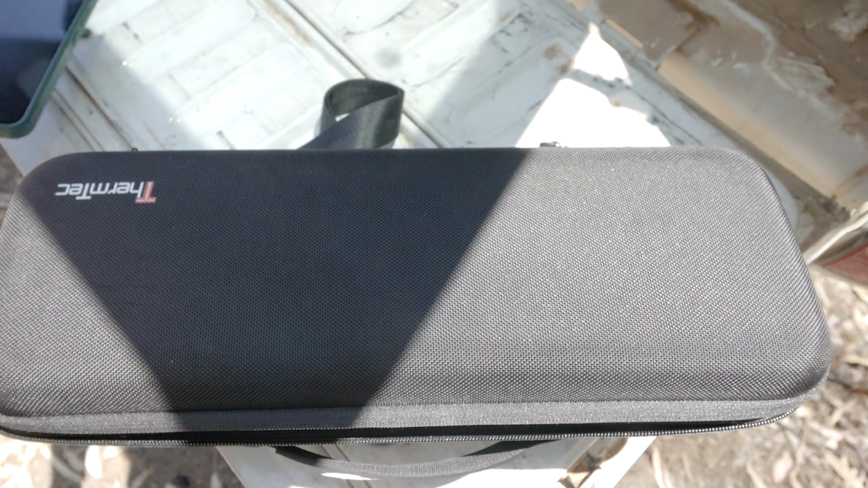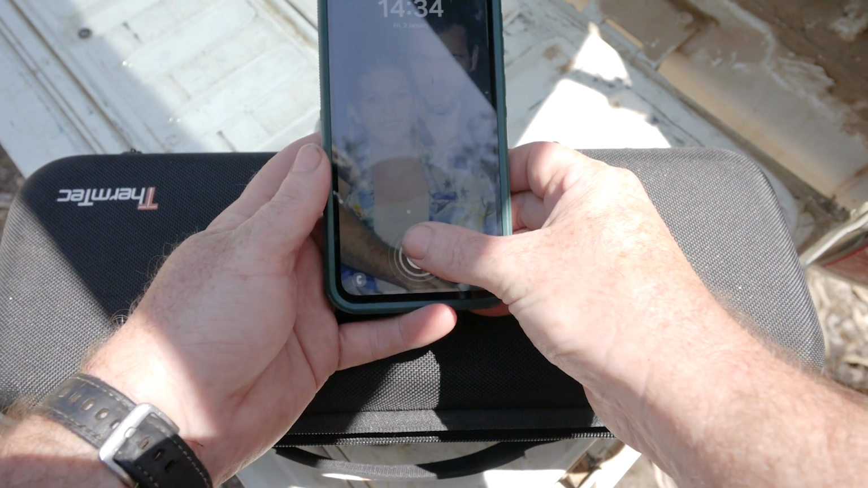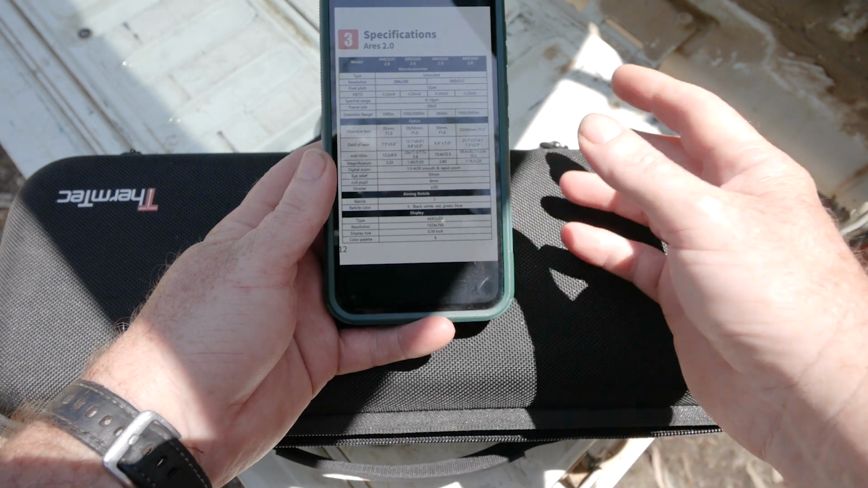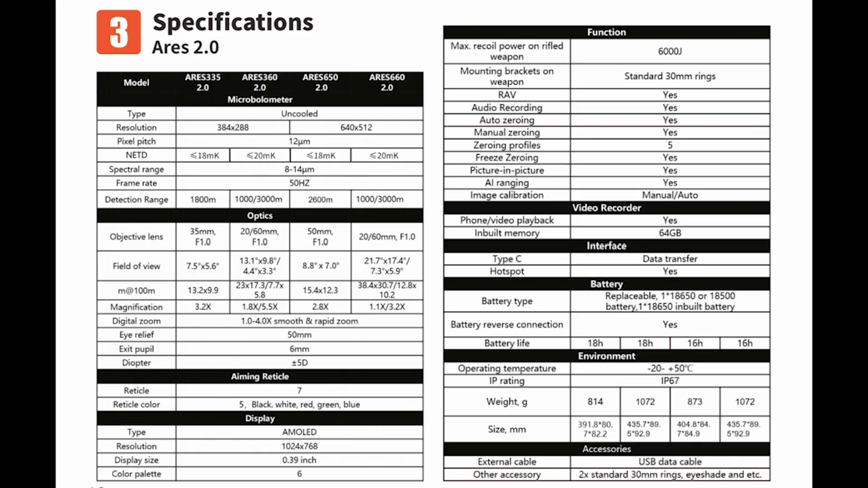Well, we've got that there. I'll just touch over real quick on some of the important specs. If you do want to see all of these, I did already a quick video, but this one is the ARES 650 version 2.0. It's a 640/12 sensor. 12 micron pixels, sub 18 millikelvin, 50 Hz refresh rate. An f1 lens. Its base mag is 2.8.